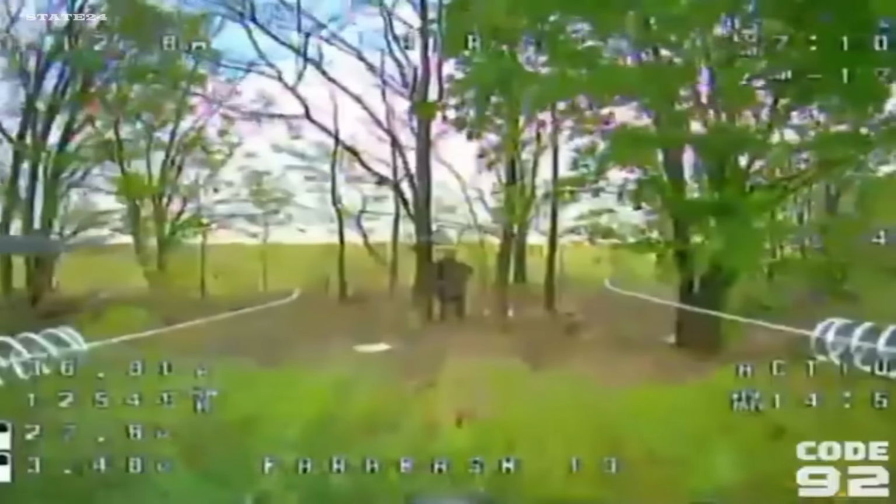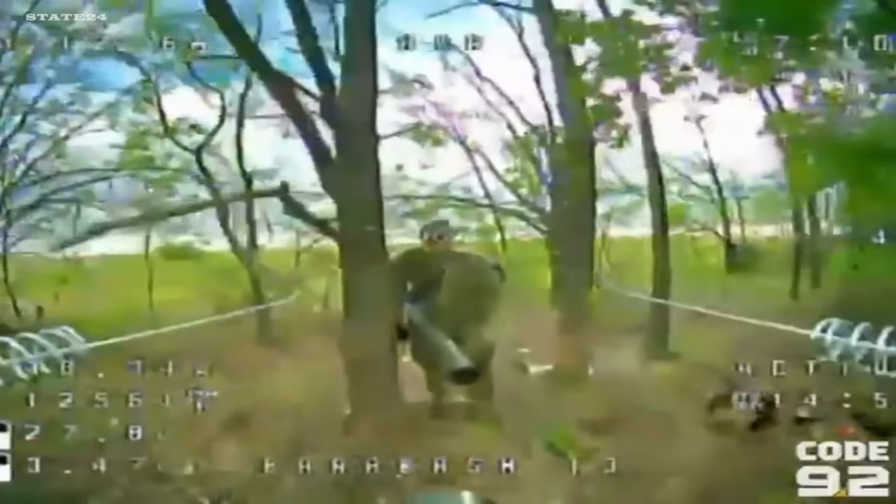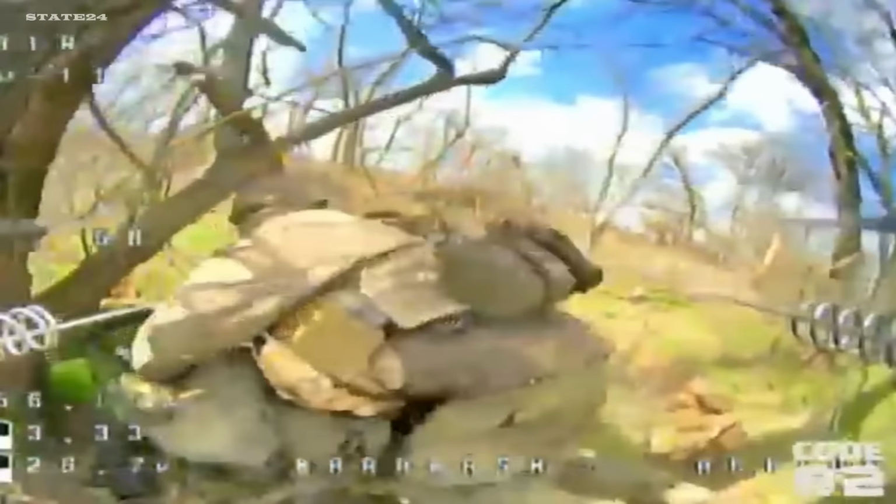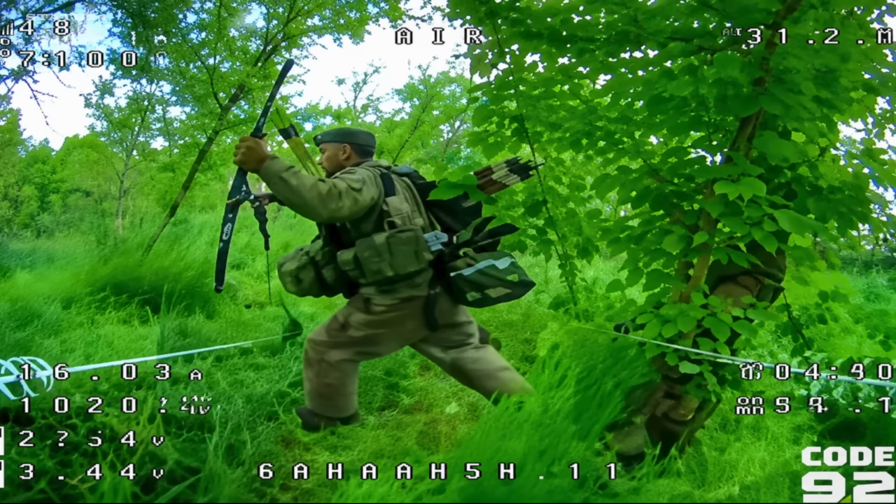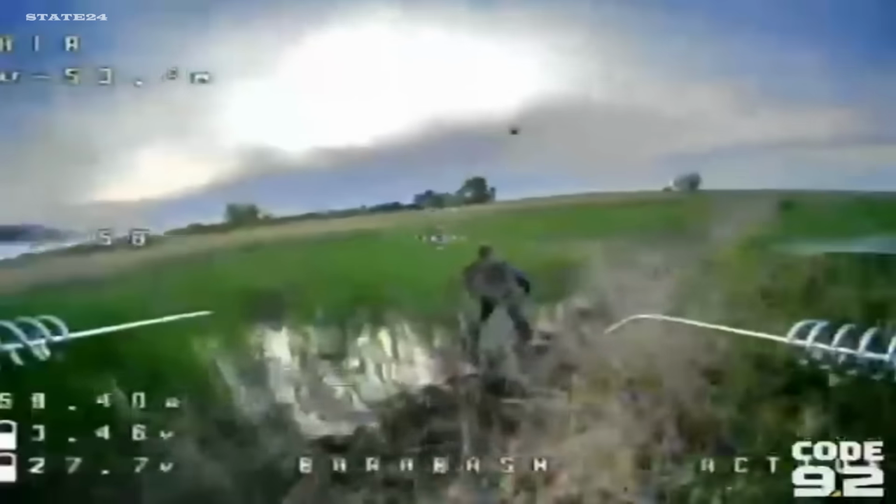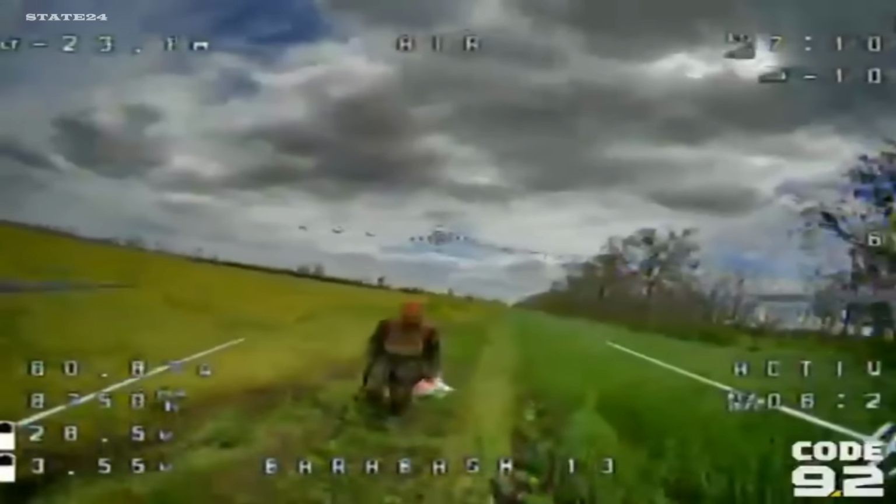The war in Ukraine is still raging. June 9th, 2026. Novopavlivka direction. 475th Assault Regiment Code 9.2. FPV drones in the air. And the soldiers on the ground, worn down, exhausted. Some are older. Some carry no weapons. Some just run, hoping to find cover that doesn't exist. Others don't even have time to react. The drone is already there.